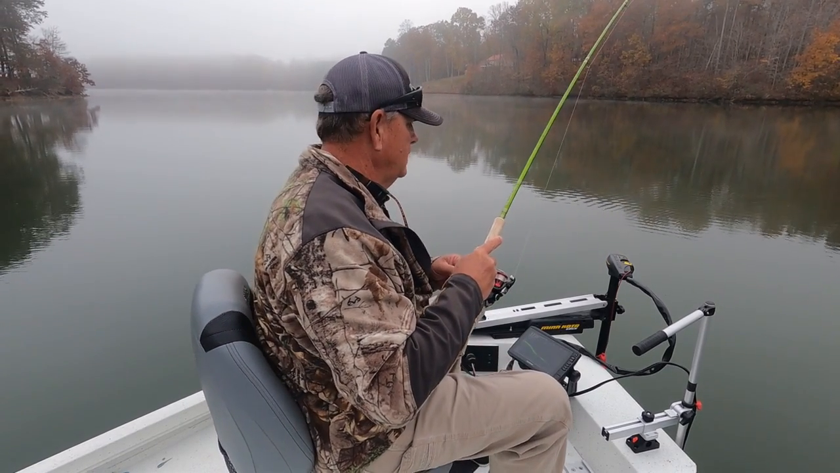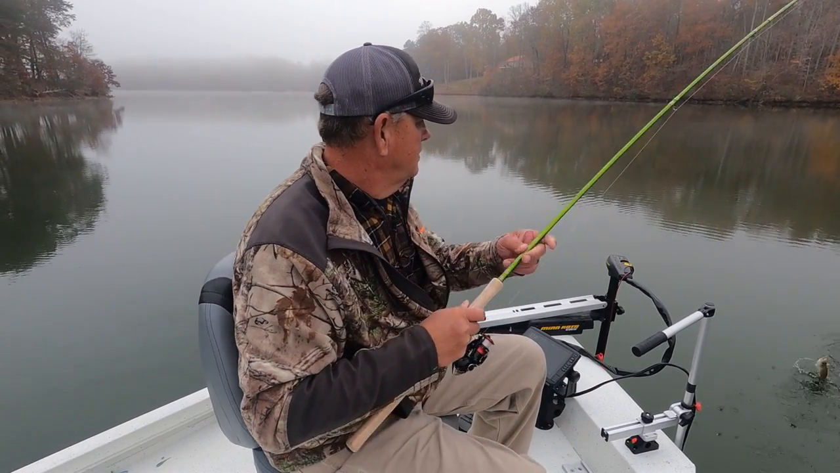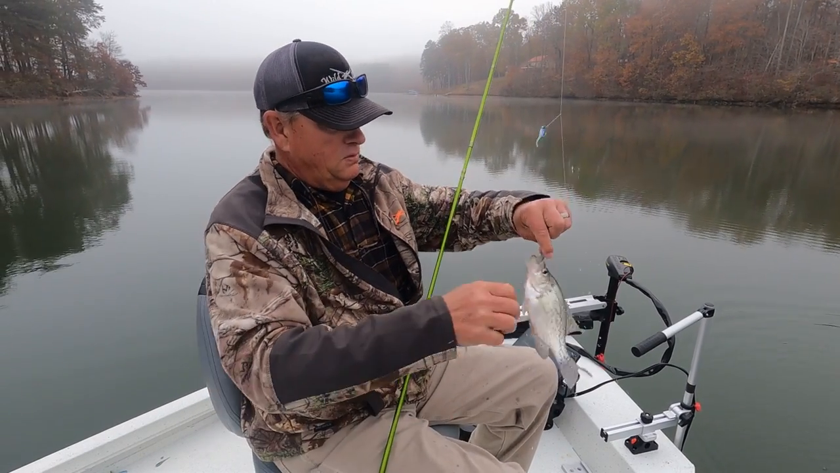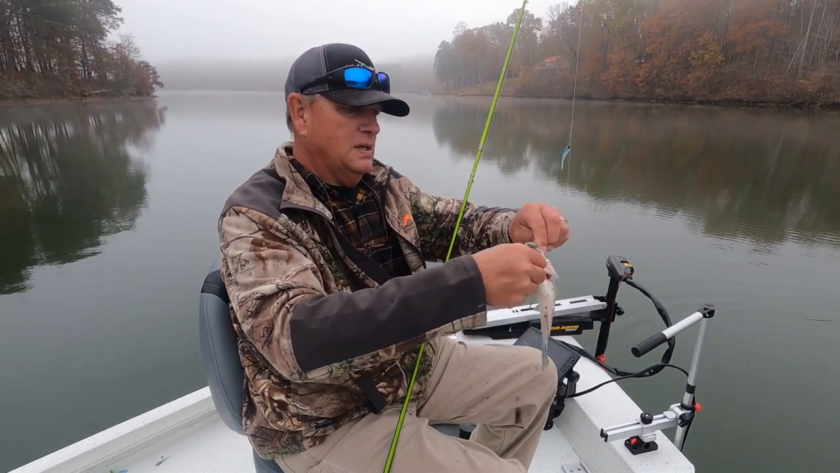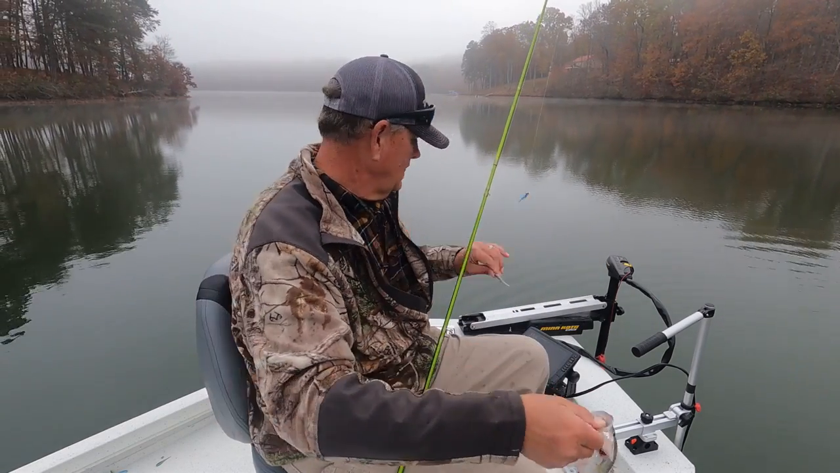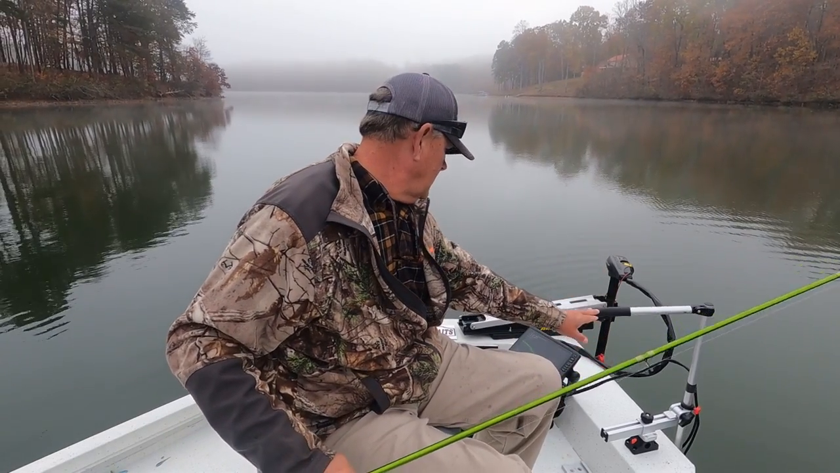Not sure how big this crappie is. He is, you know, a 9-inch fish. Not that awful big, but boom, hey, we'll take it. Second fish of the day, second drop. So fish are reacting good today.